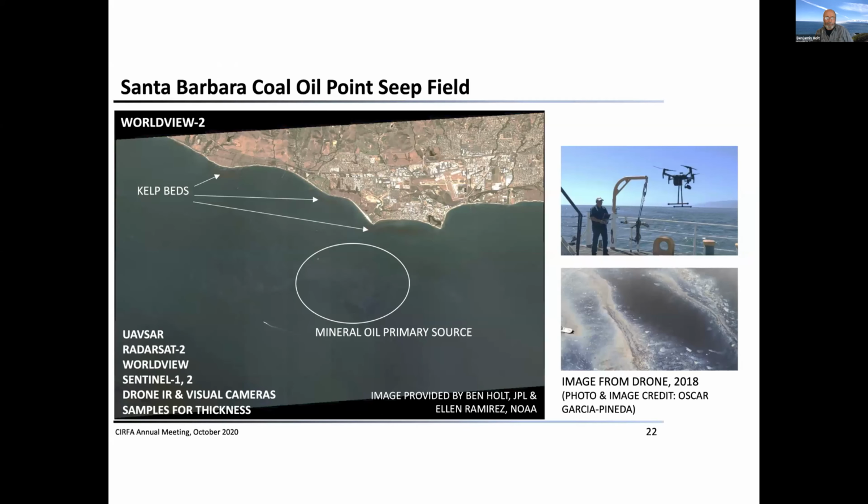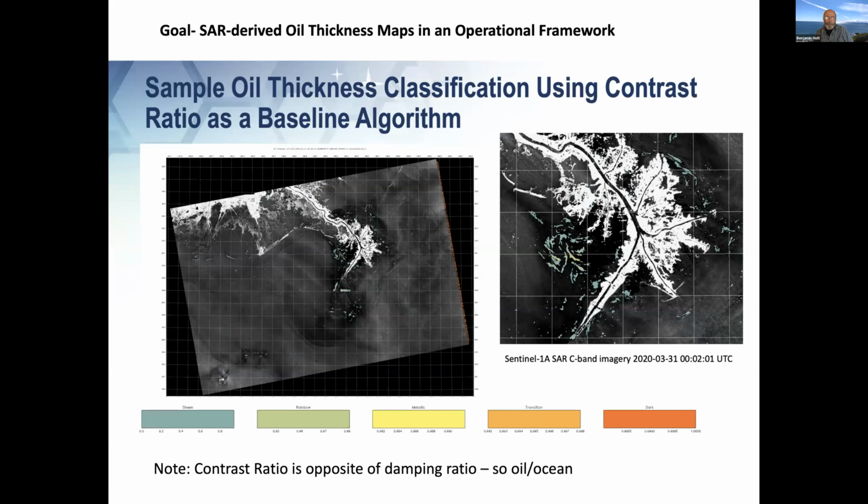And again, this is an example of using the damping ratio that we'll be validating now with our field tests to use for providing this indication of varying thicknesses within Sentinel images primarily, or SAR satellite-based images.